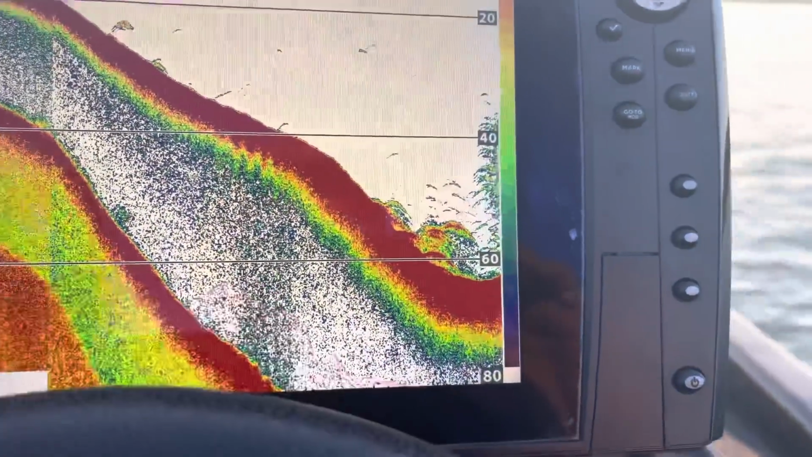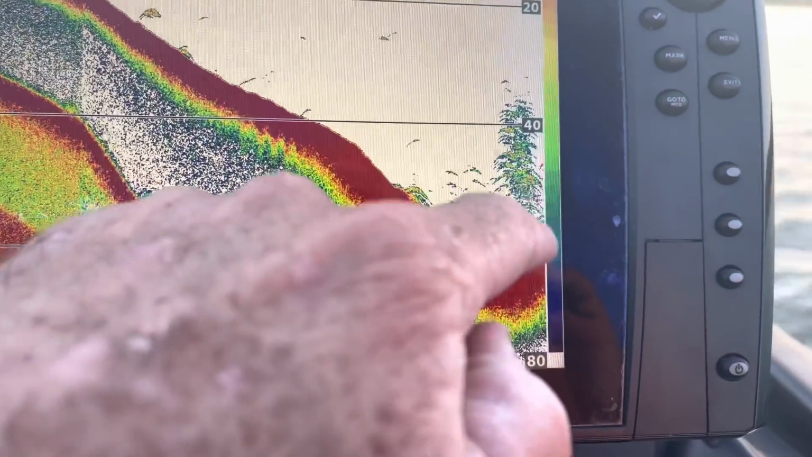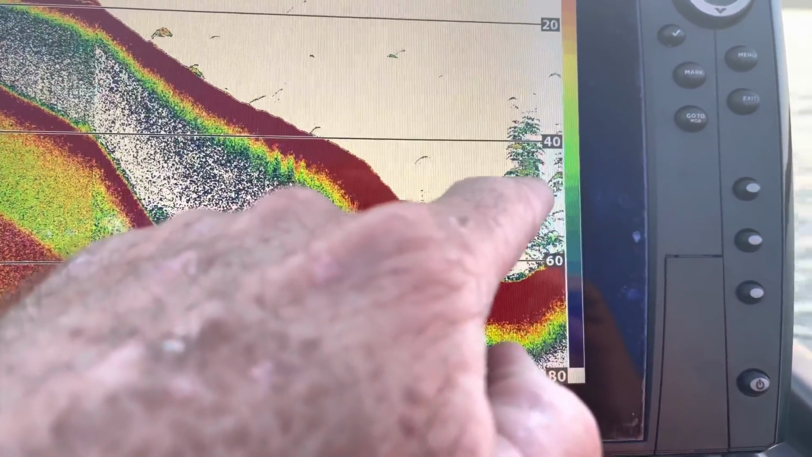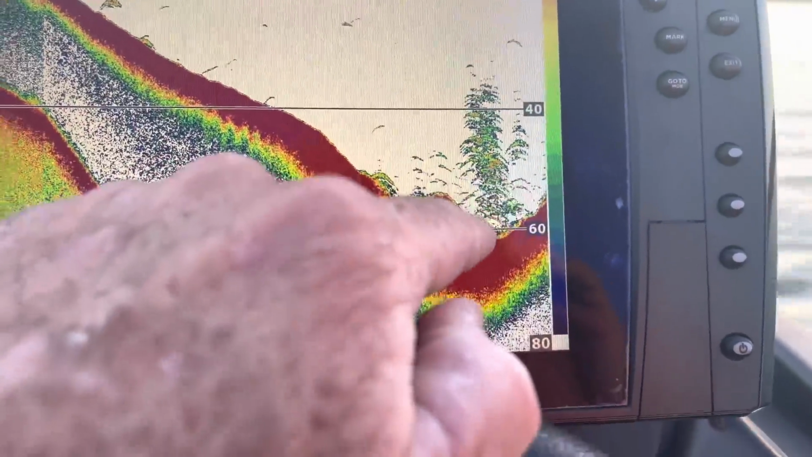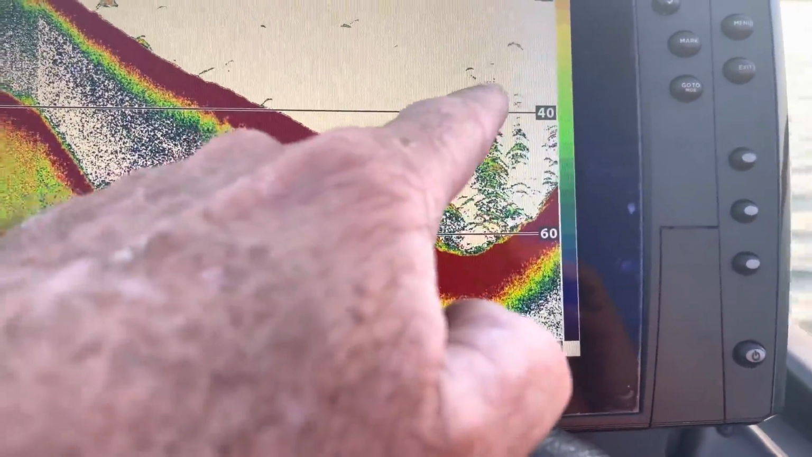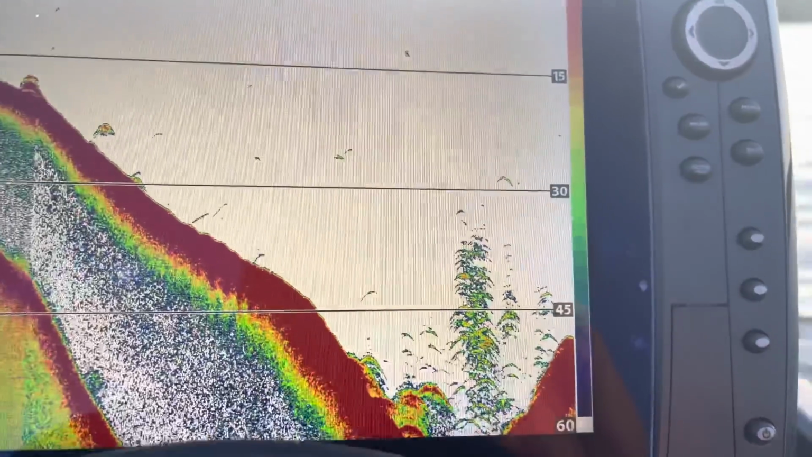Now here is a good example right here. Here's a piece of submerged timber. This is a vertical tree right here, a standing tree. There's probably some bass mixed in with that, as you can see. Starting at 60, rising to about 35 feet, coming up. Another small tree right there.